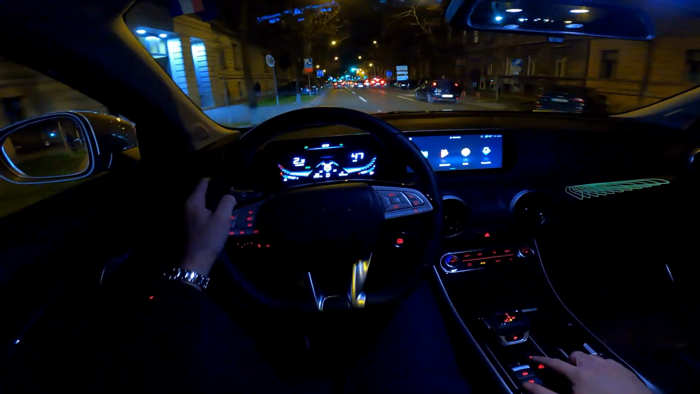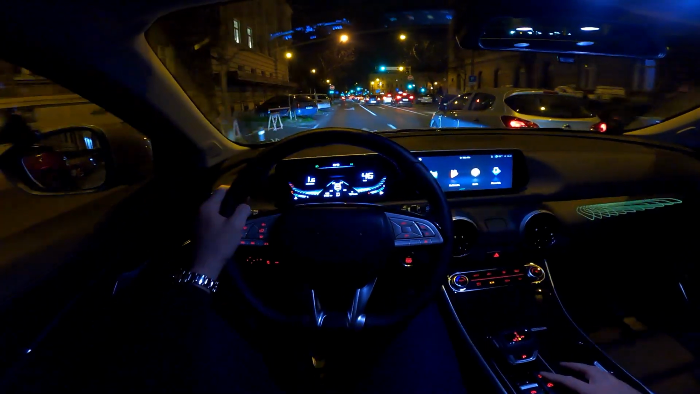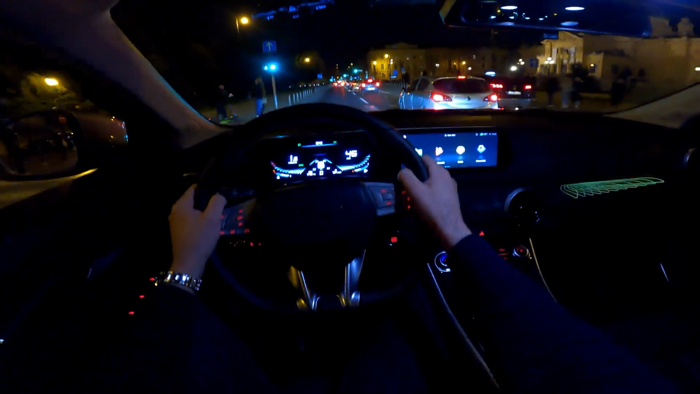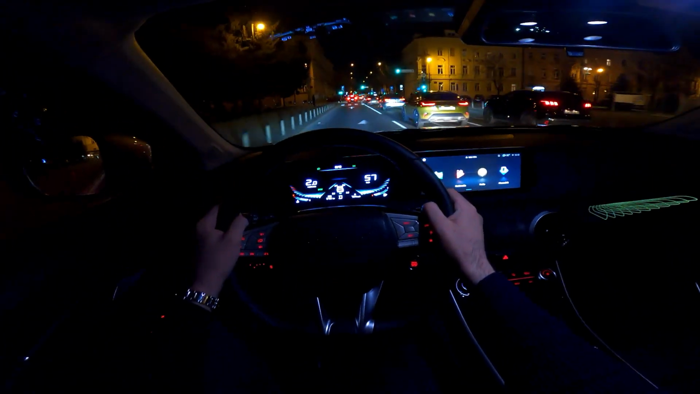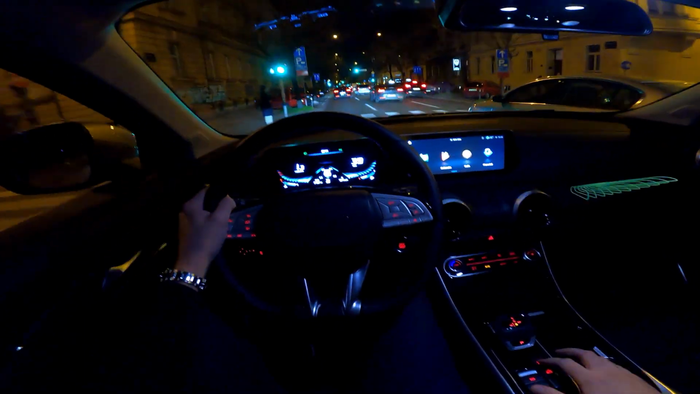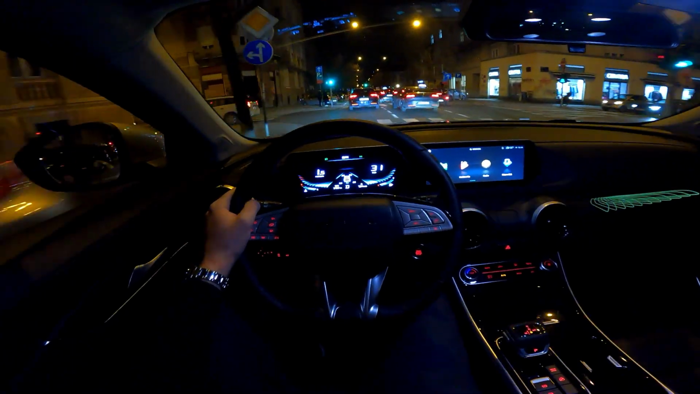And now you see also very nice and smooth changes of the gears, and well, there we go. You can definitely enjoy the drive in this one.